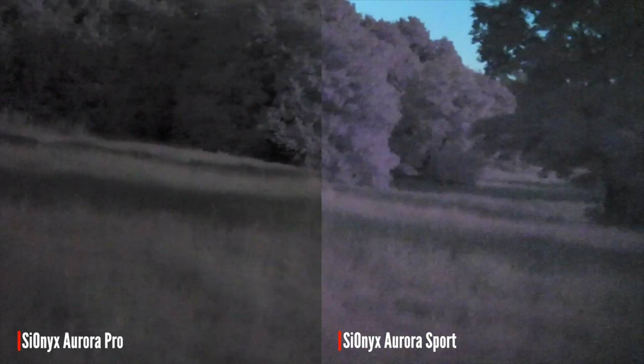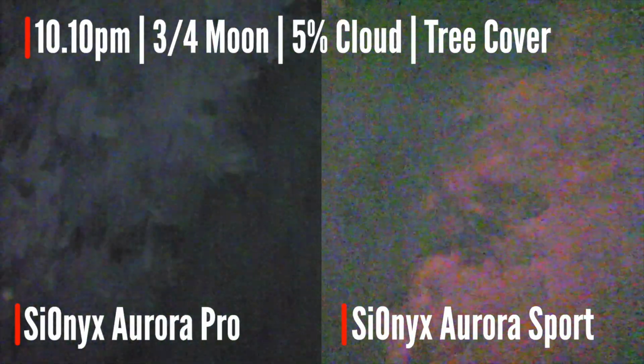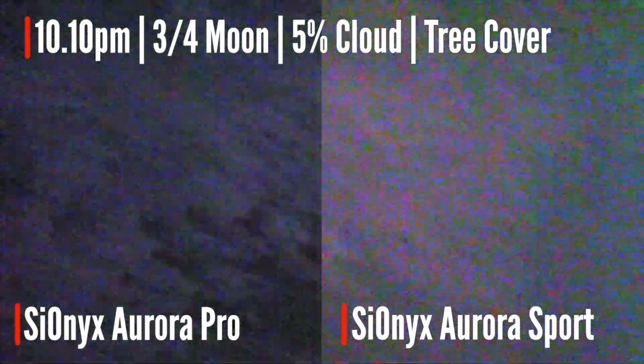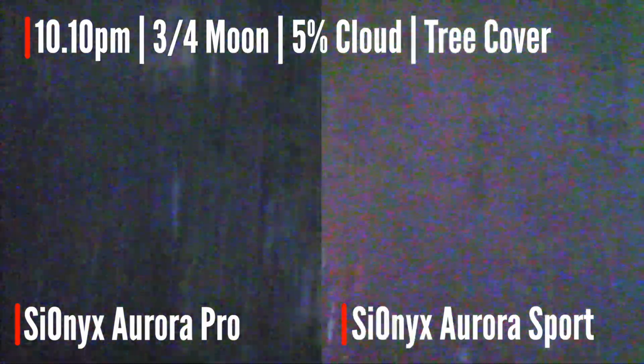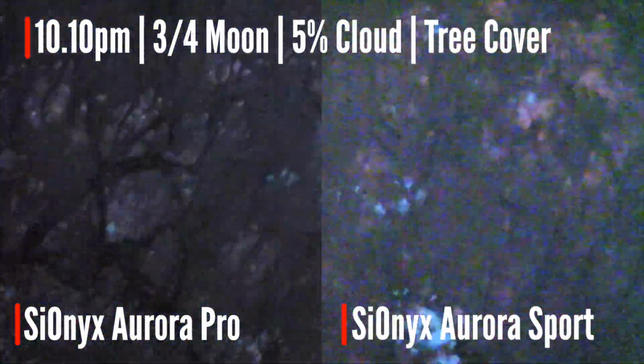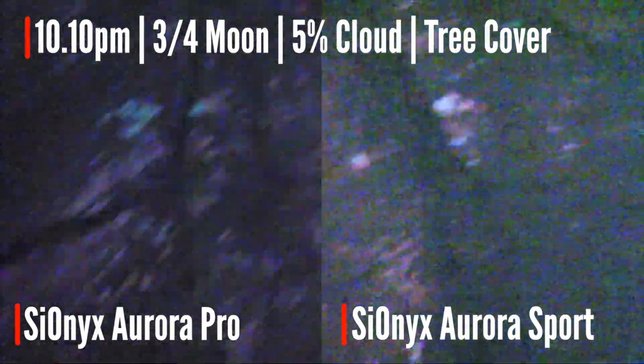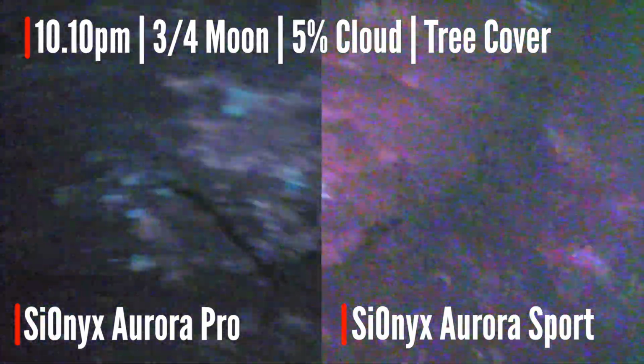I can see about 100 meters naked eye. Under tree area, we'll get out of the way of the moon. With naked eye, can't really see anything, quite honest. Obviously my eyes are looking at light, so they've not adjusted, but can't really see anything.